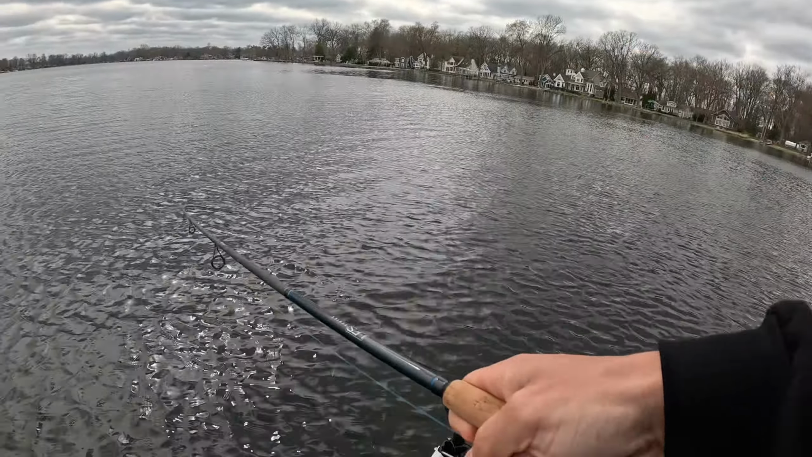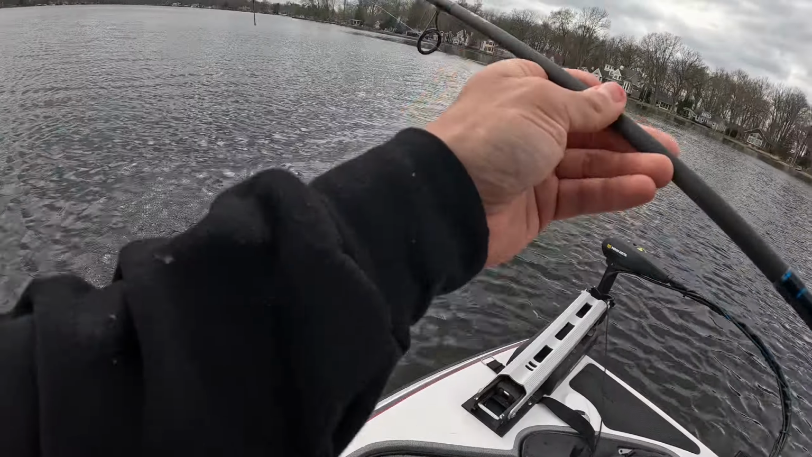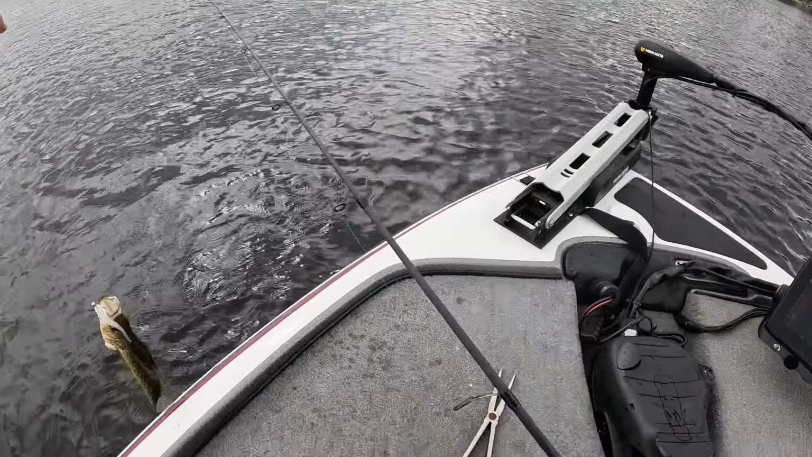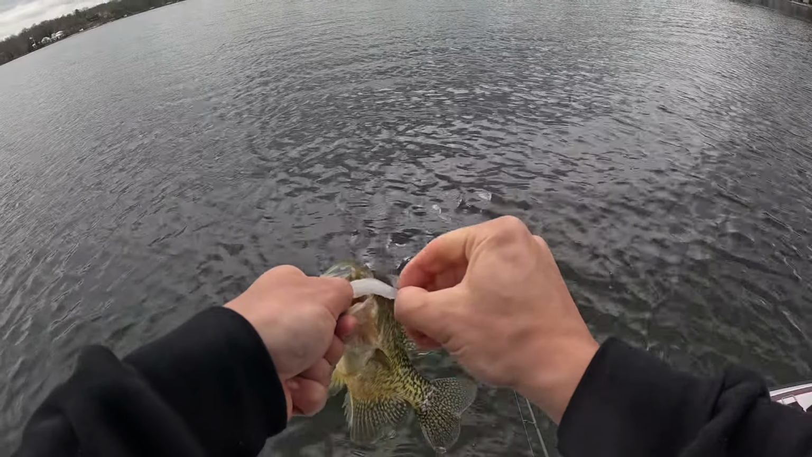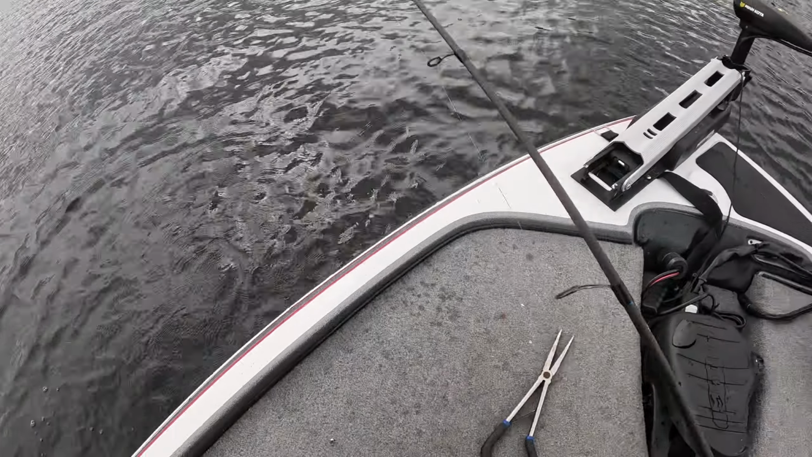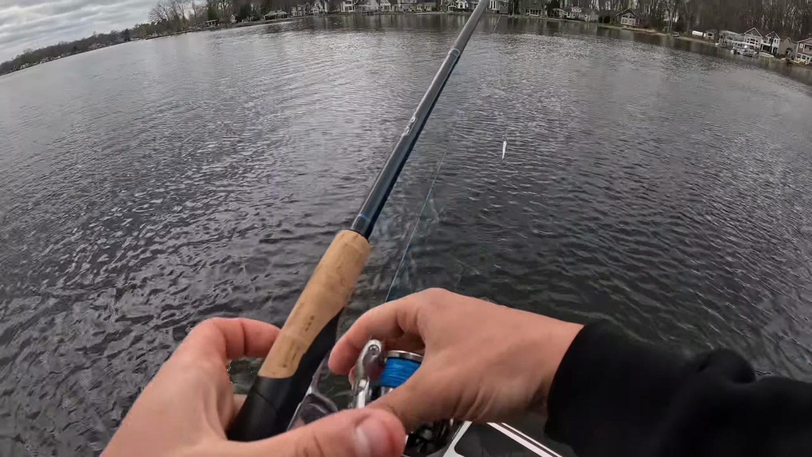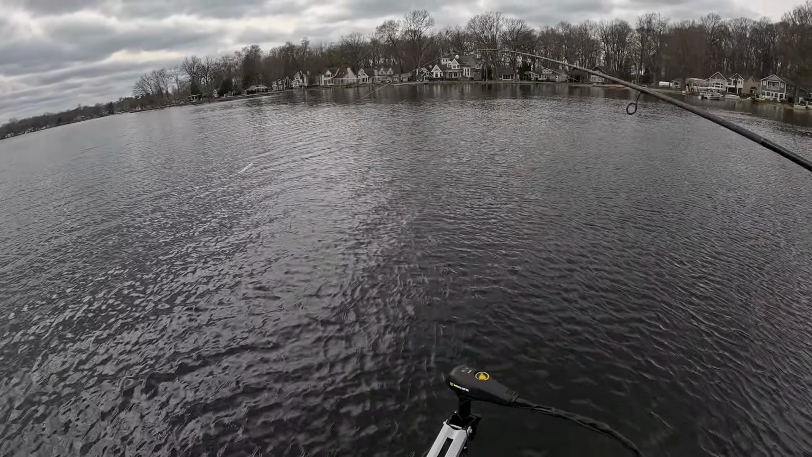Oh my goodness, can't even speak. I was just trying to pitch at moving targets, and I caught this guy. So like I was saying, once you catch one fish like this, it's pretty much going to be the same exact type of deal. Here, it looks like there's a pretty big mark out there.